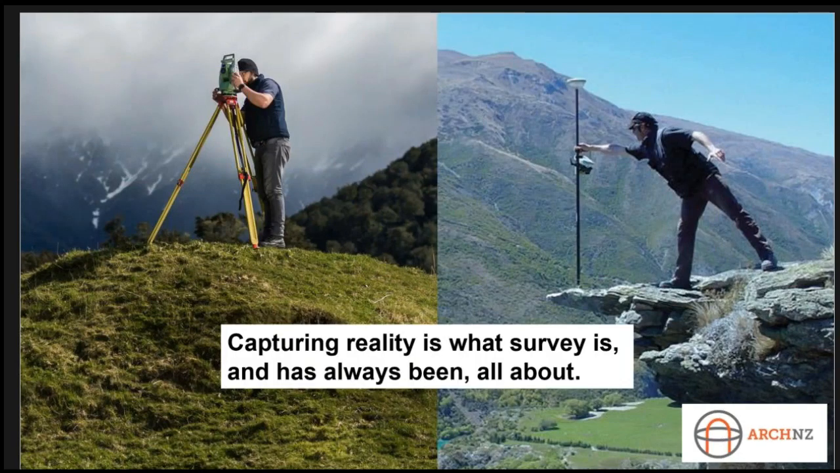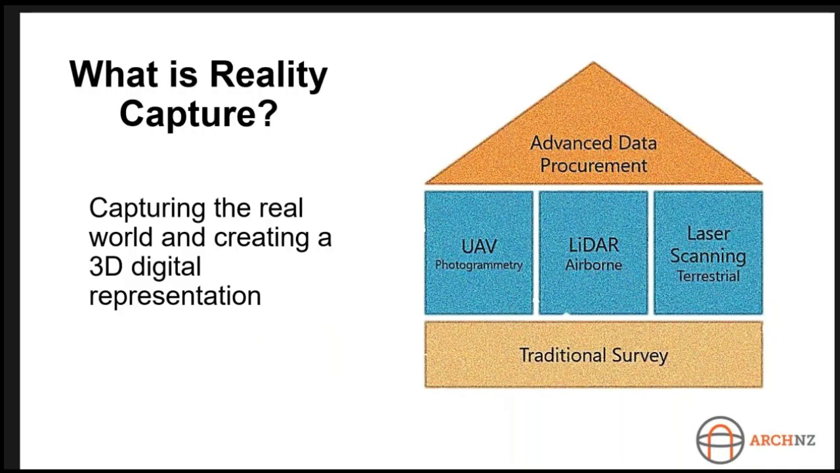When we talk about reality capture, we always talk about it as developing from traditional survey techniques, because traditional survey is all about precise measurement and measuring the world around us. Capturing reality is what survey is and has always been about. This diagram comes up a lot about UAV, LiDAR and laser scanning being a development of those traditional survey methods.